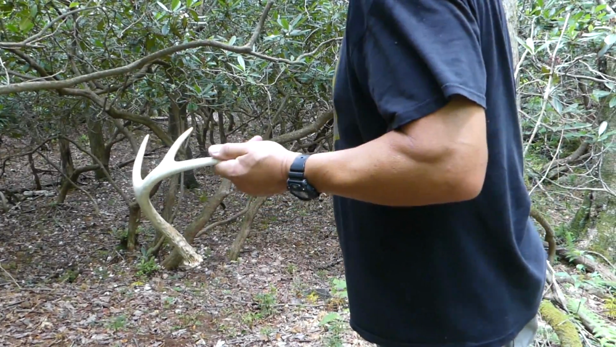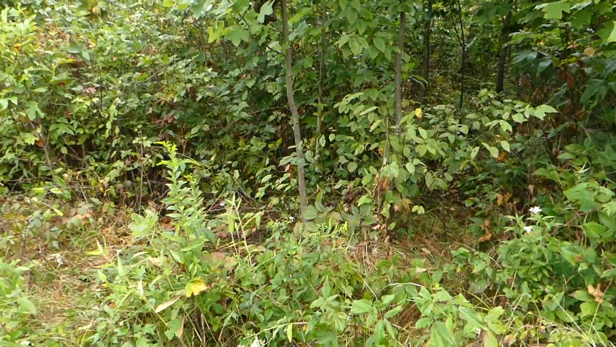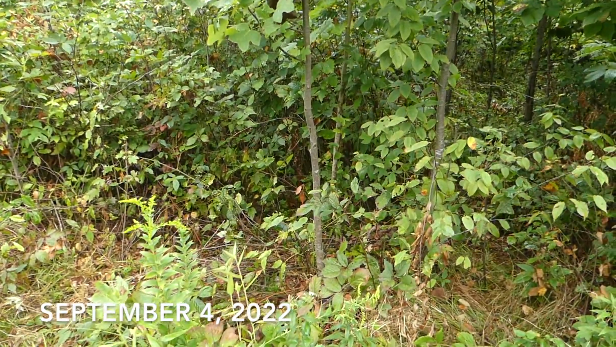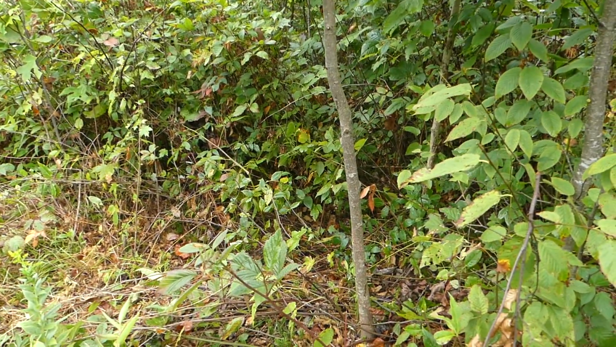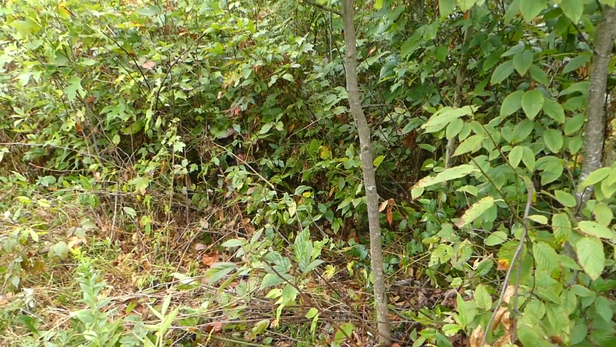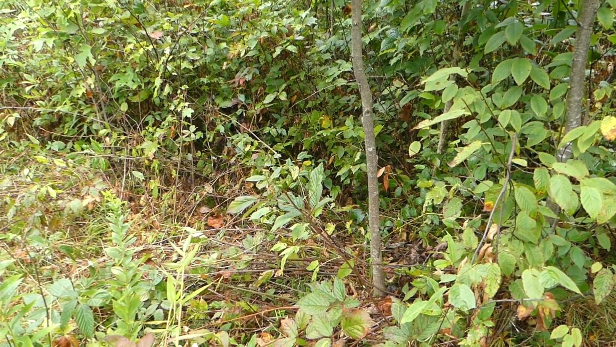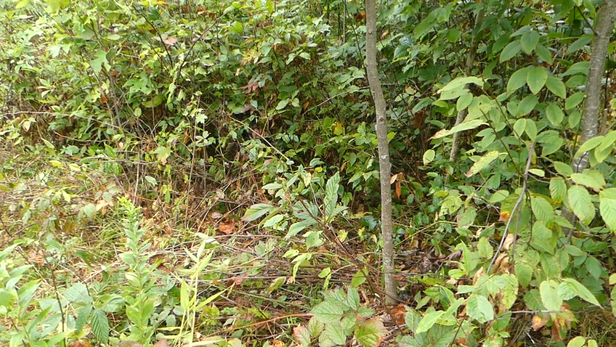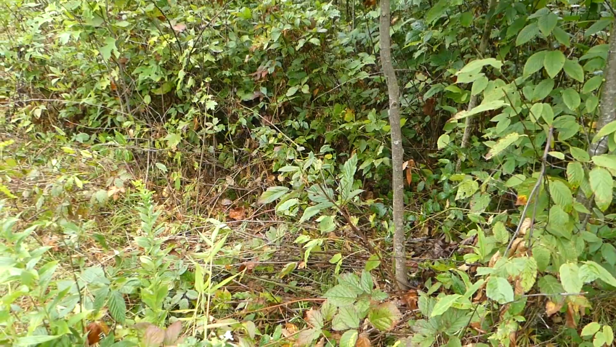Yeah, absolutely. Okay, we are back out checking trail cams. It is September 4th. And we came to our first camera spot, and this is what we found, an empty stick. So right away we assumed that maybe somebody stole it, but we were in such the middle of a clear cut, we just weren't quite sure. There's a lot of bear in the area, so we thought just possibly a bear might have grabbed it.